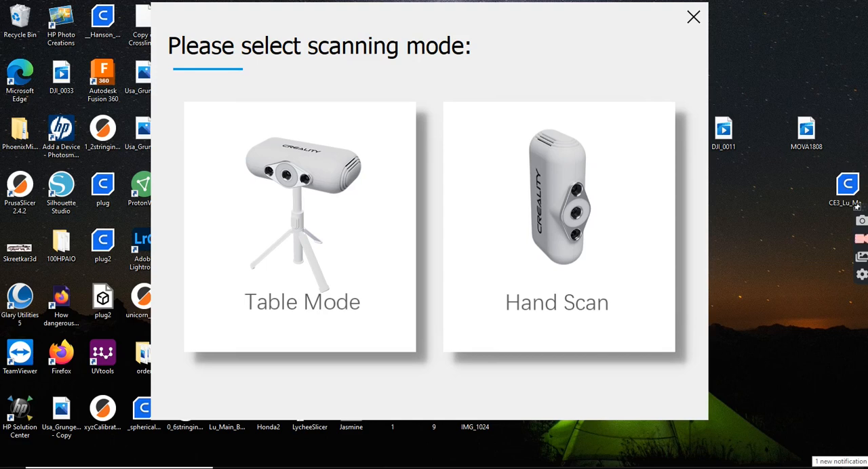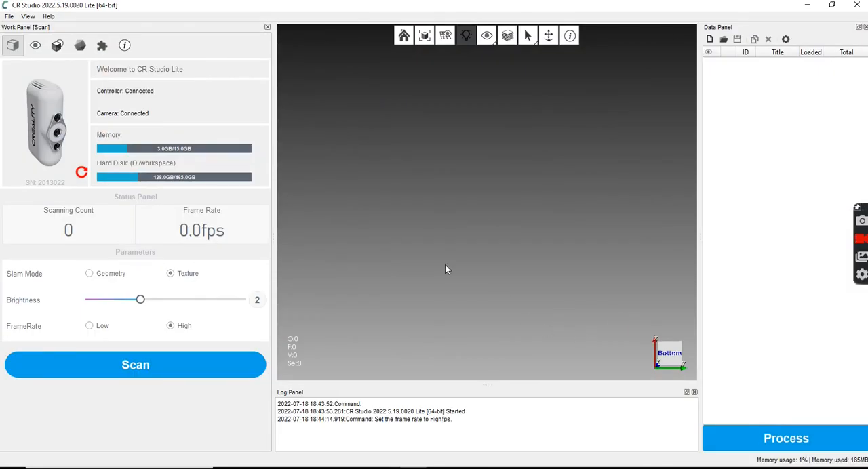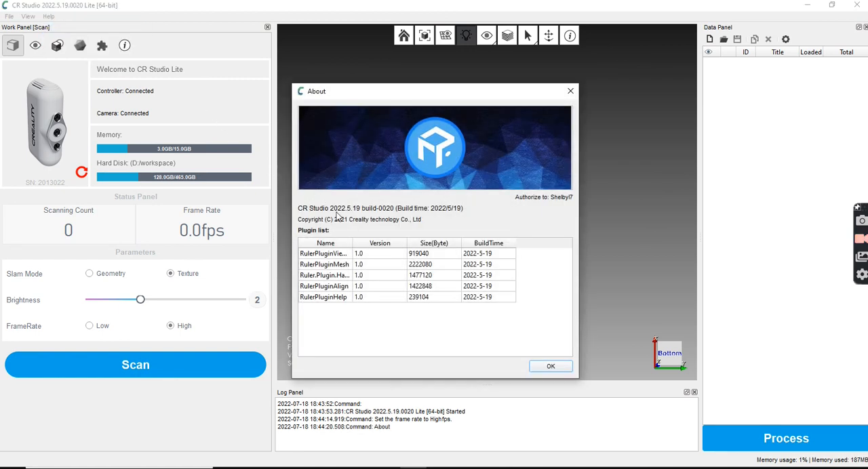Okay, we're going to go from the start to finish scan of a F100 stereo bezel. Alright, I'm in Lite Studio. This is version 2022 519. So that's the latest of the CR Lite that I know of.